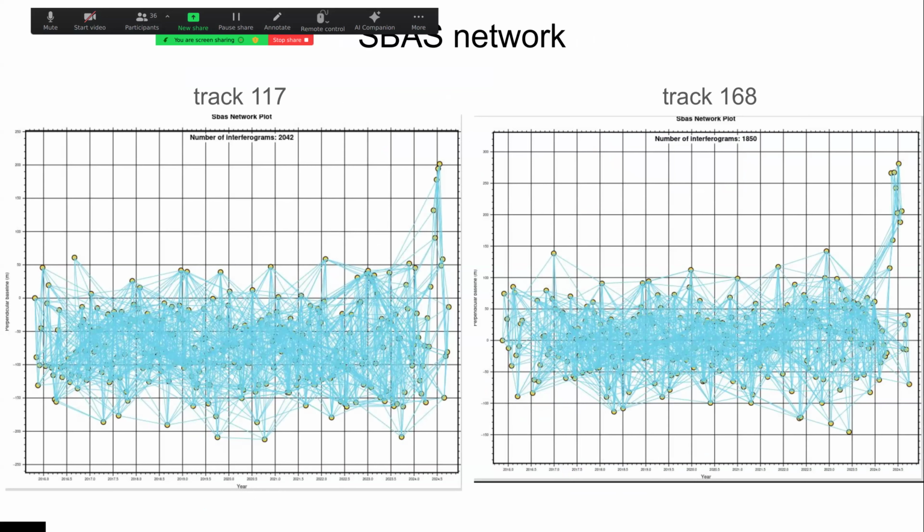So I tried to put as parameters 60 days, in order to have a very small temporal baseline, and 150 meters as perpendicular baseline. However, the problem is that the bus network will be disconnected, I noticed. So I also added the annual interferograms in order to make the bus network continuous.